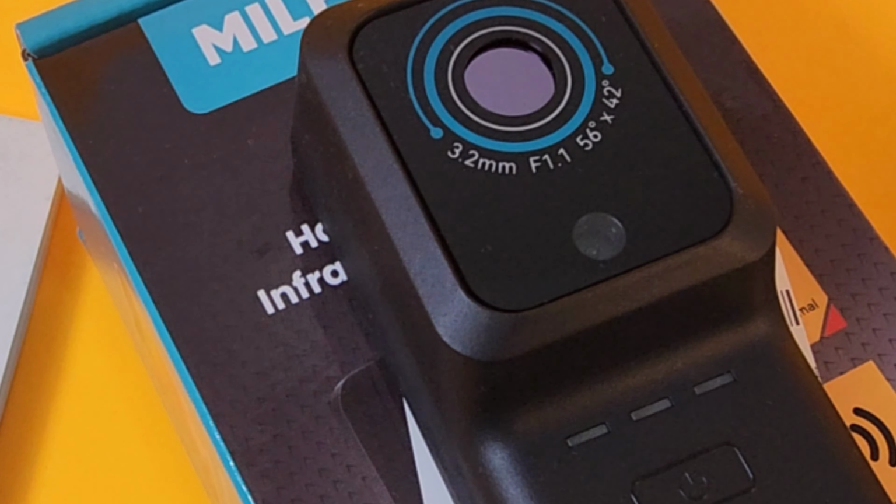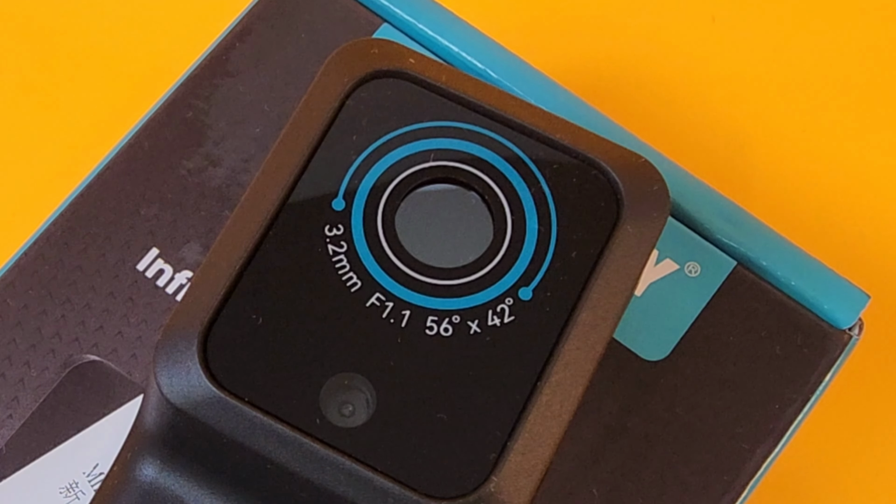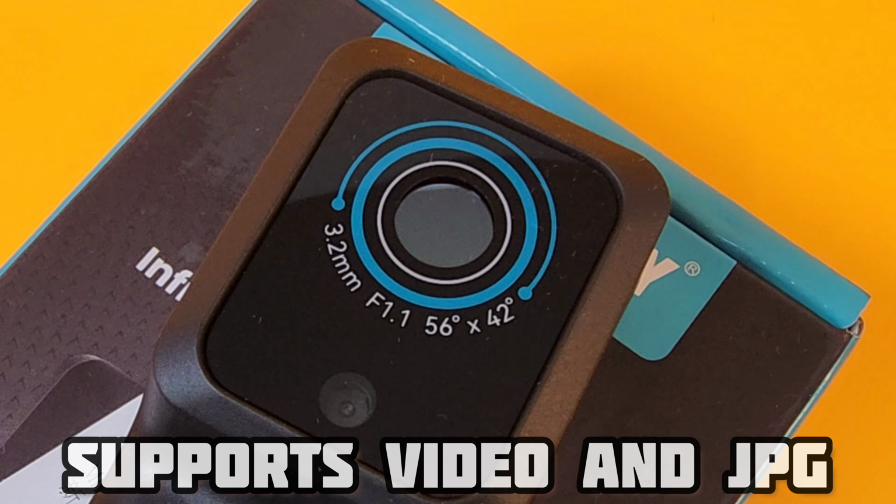And you know how I know? Because I'm going to hang on to this little puppy and have some thermal imaging fun. This thing is definitely worth it. It is miles ahead of a lot of the competition. Hey, and let's not forget one of the most important things, the TP2 Plus does both JPEG picture format as well as full MP4 video.